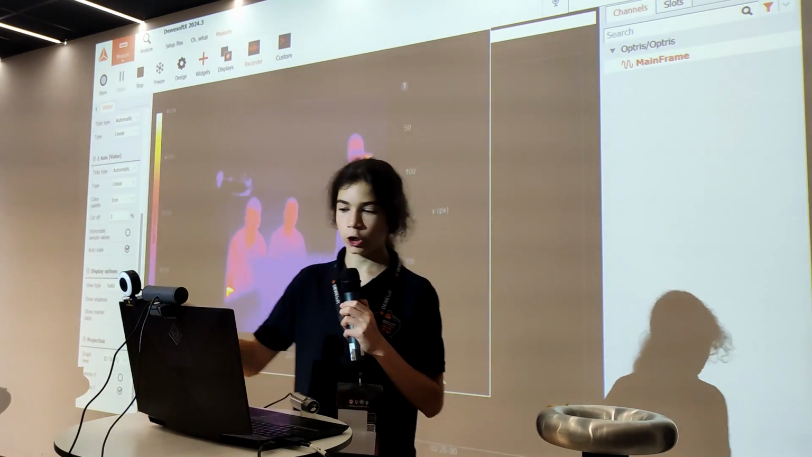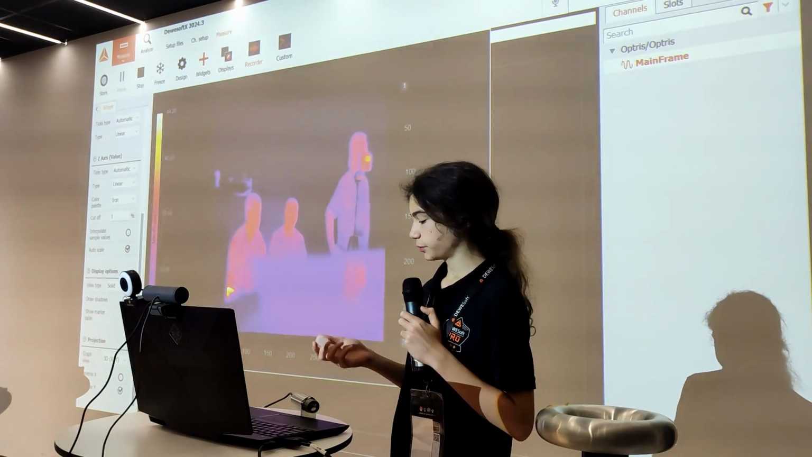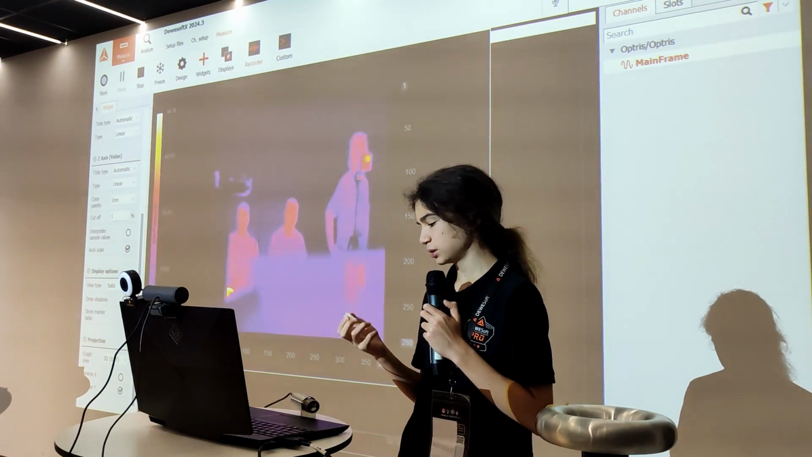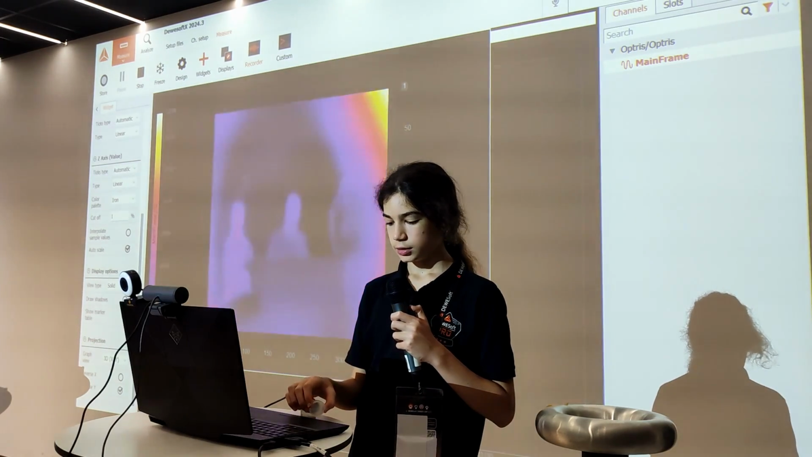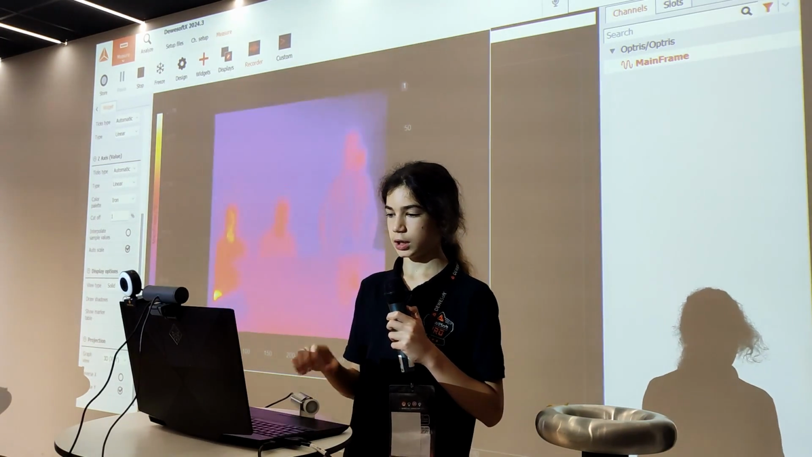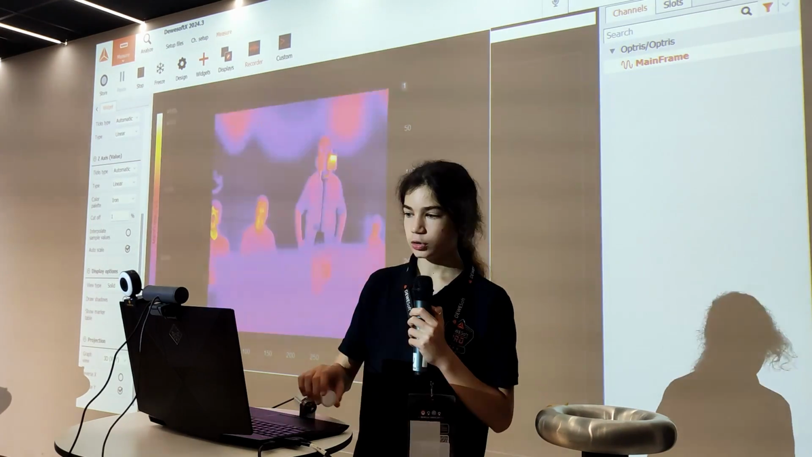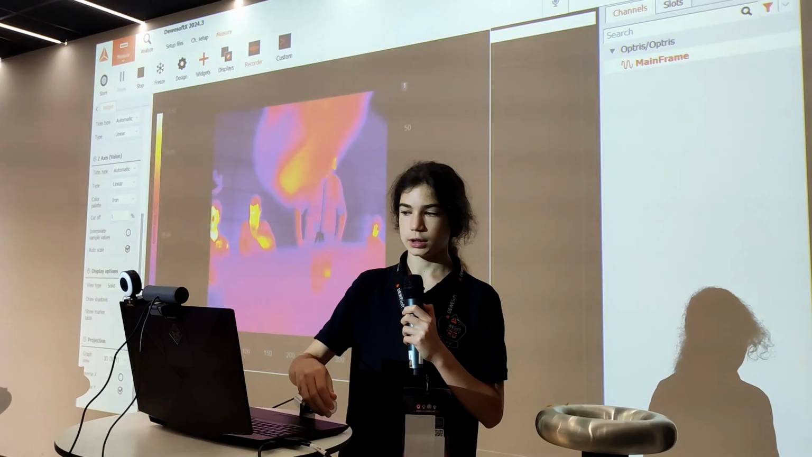So different objects, of course, have different IR properties. For example, this is the cap of the thermal camera. This is some kind of plastic, probably HDPE, and so we can see that it is a bit transparent to the IR, and so we can see a low quality image. Though still the transmissivity isn't that high, so if I heat it up with my finger, we can see it getting warmer.